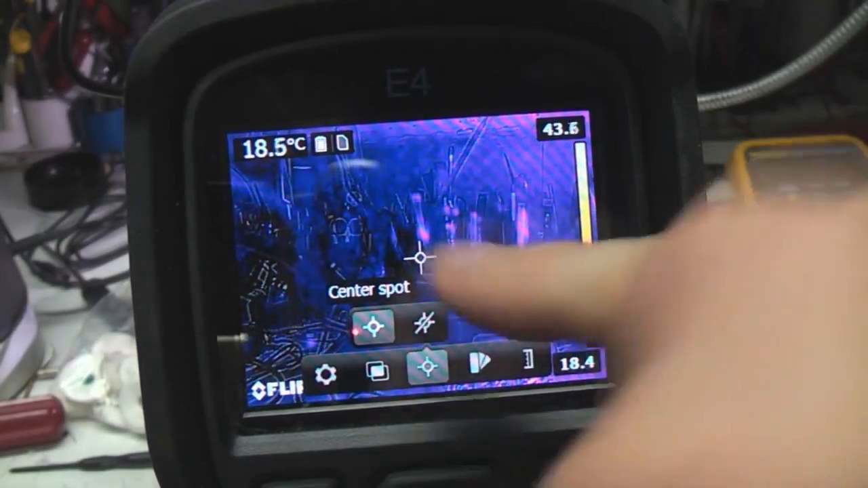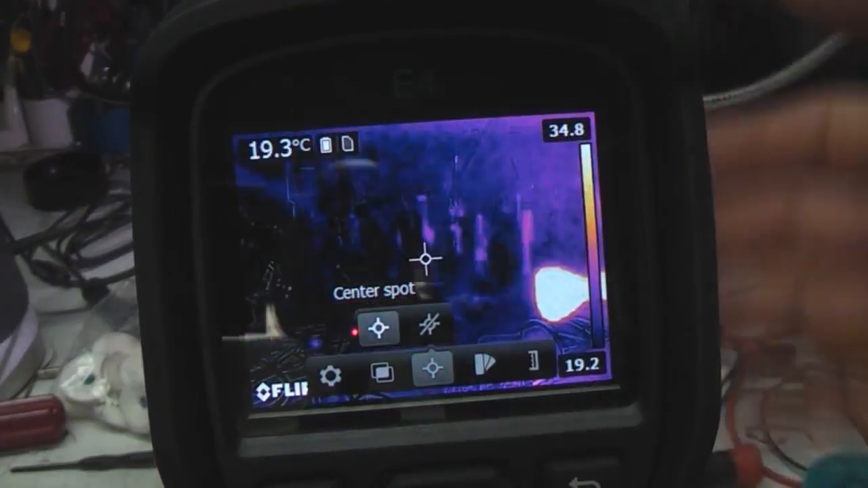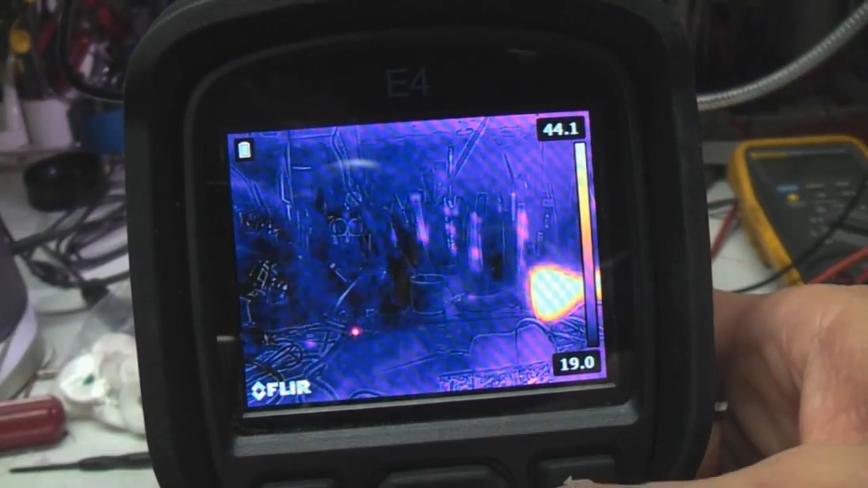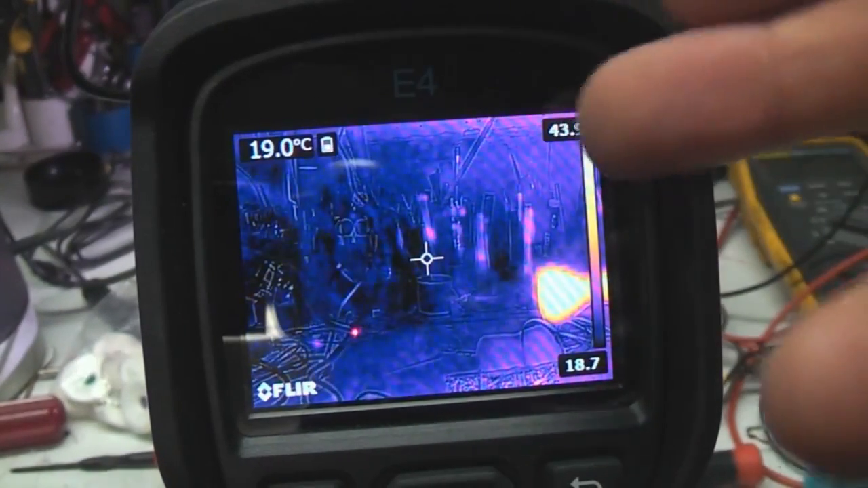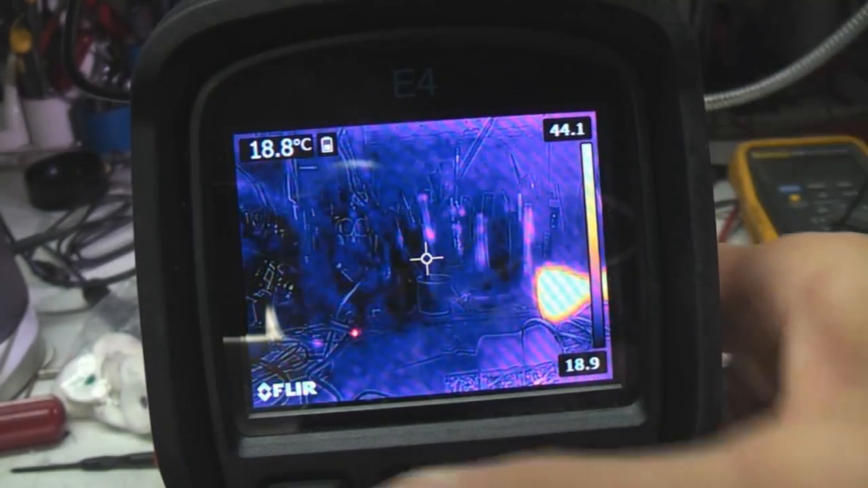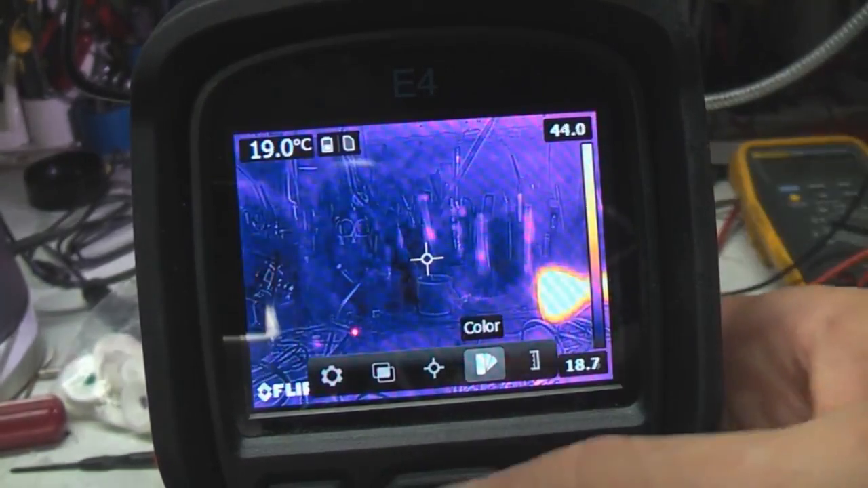Measurements, basically that's it, gives you a centre spot measurement, so it's giving you the temperature it's seeing at the centre, or you can just turn it off, which just unclutters the screen a little bit. That's the only difference that really makes. Some of the higher end models have got some more options here. They've got things like min-max within areas and various other features in the measurement, but the base level has just got that spot measurement option, which most of the time I think is probably all you need.